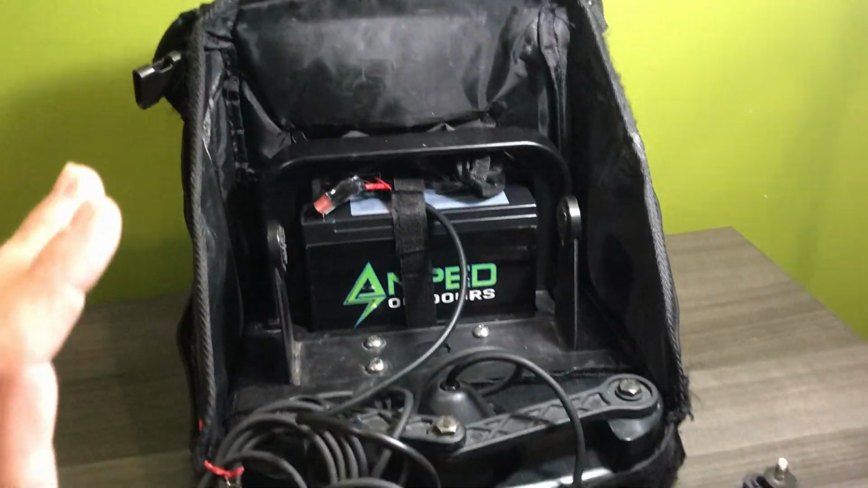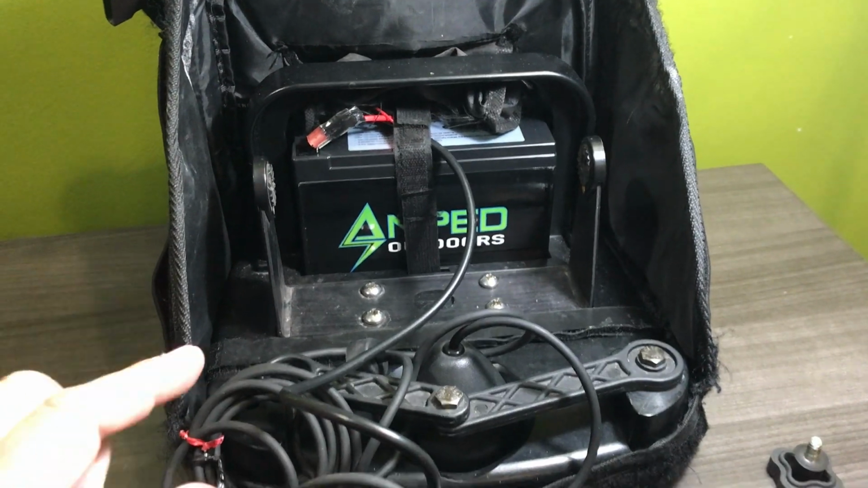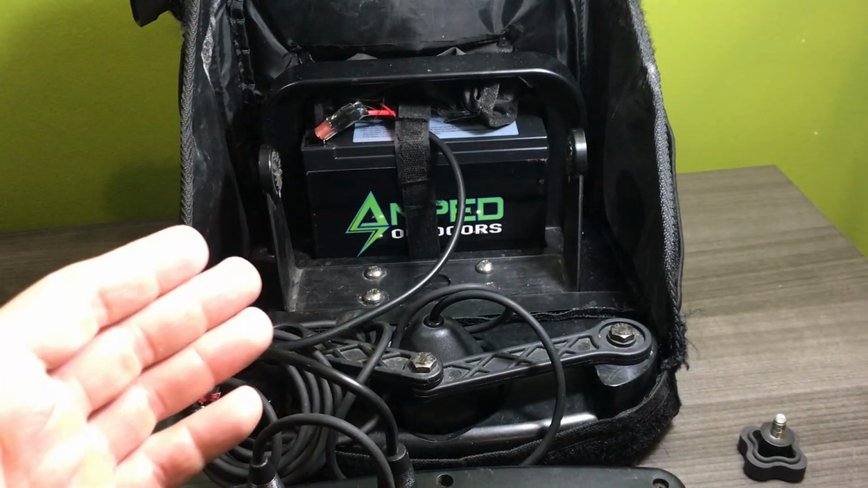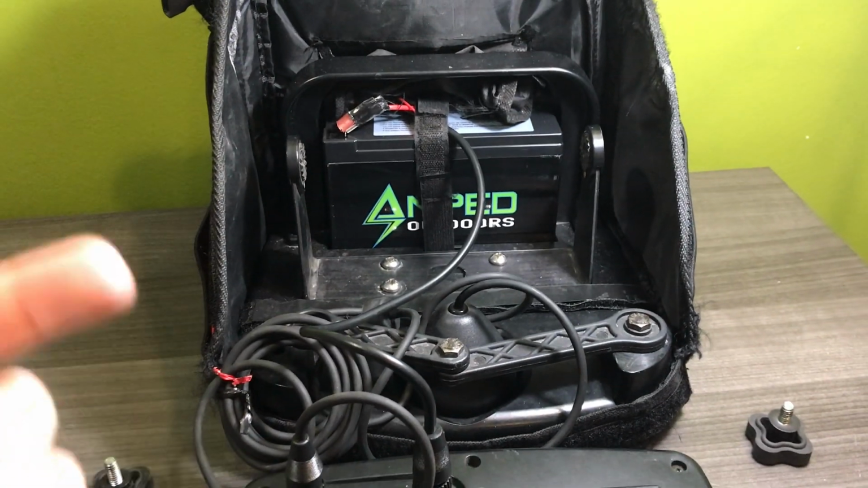But let's go into all the actual unit's details so you guys get an understanding. I figured you guys would want to know that up front. Like I said, I don't have a biased opinion. I love the unit for what it does, but there are bad parts of these things, and you guys should know.